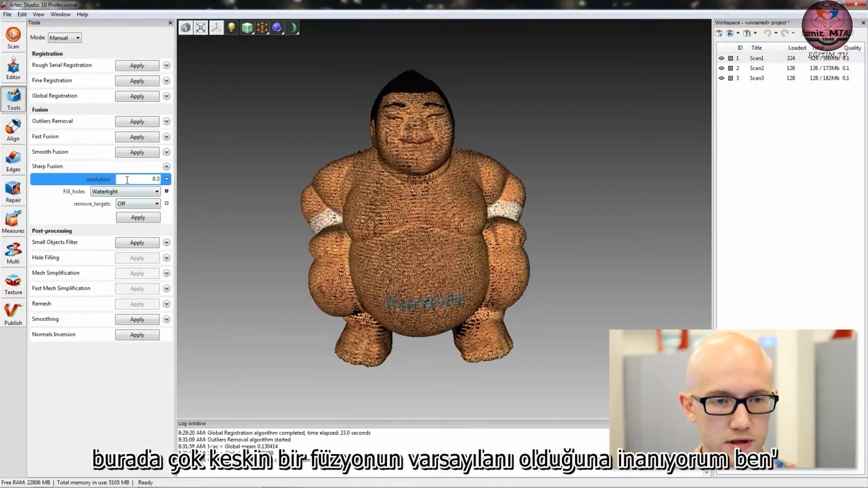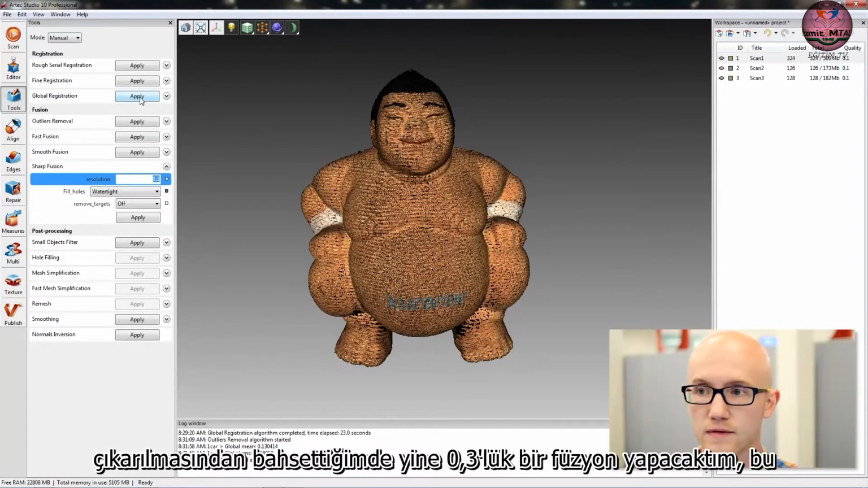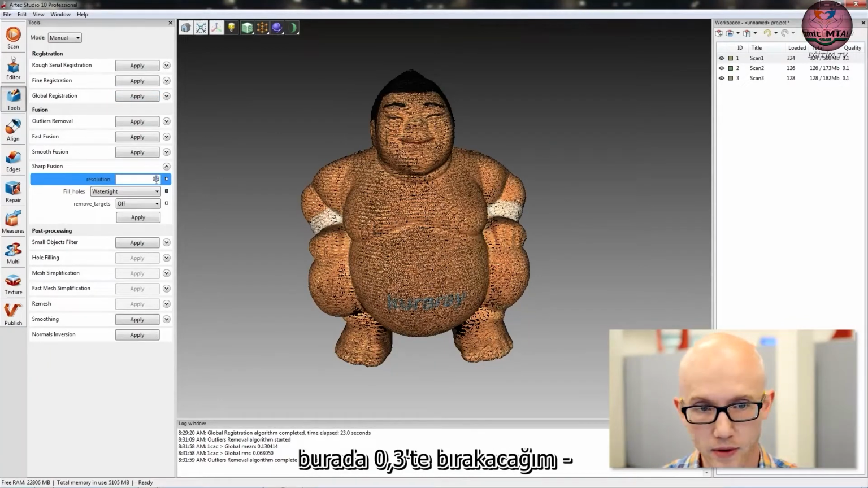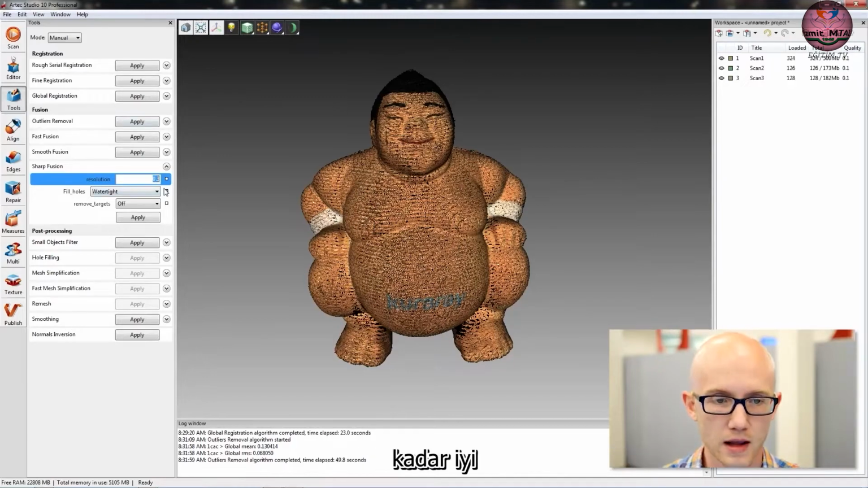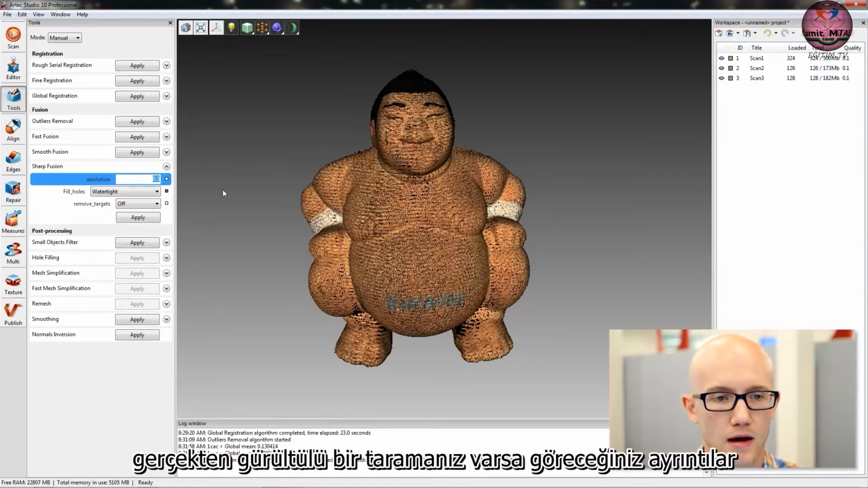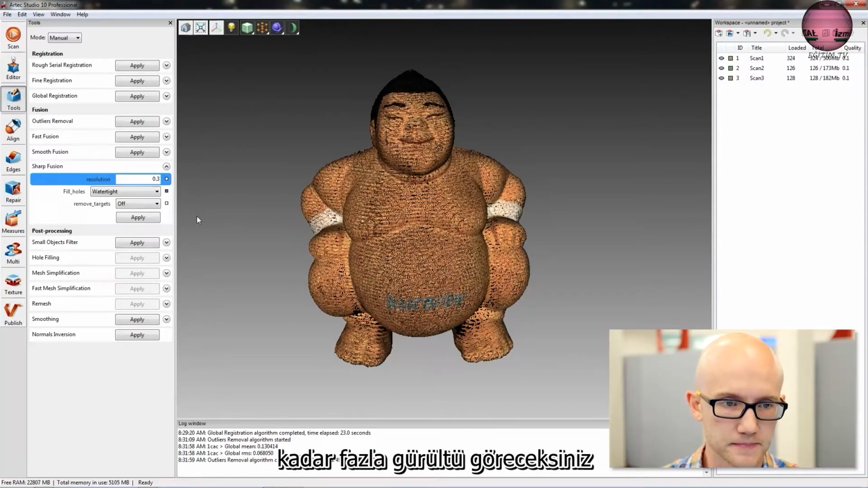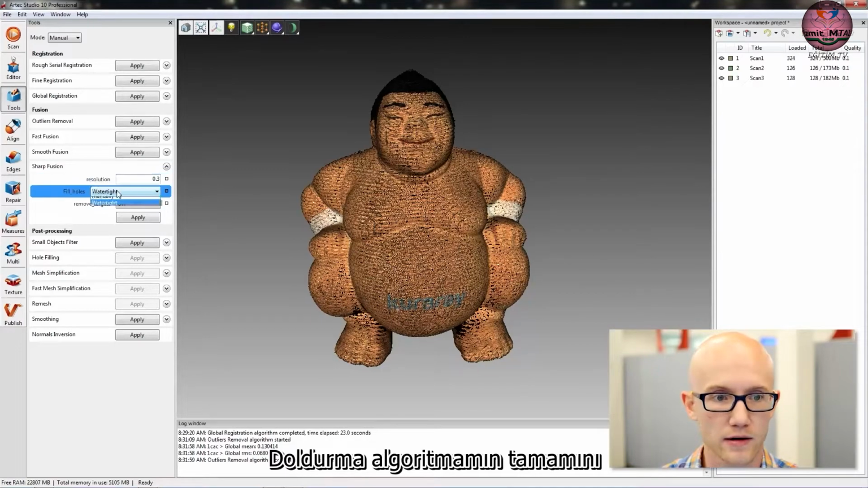So Sharp Fusion here, again, when I mentioned in outlier removal, I was going to do a fusion of 0.3. So I'm going to leave my resolution here at 0.3. I could go down to 0.2 because my quality is 0.1. The lower this number, the more fine details you will see. If you have a really noisy scan, though, the lower your resolution, the more noise you're going to see. I'm going to leave my fill hole algorithm at watertight.